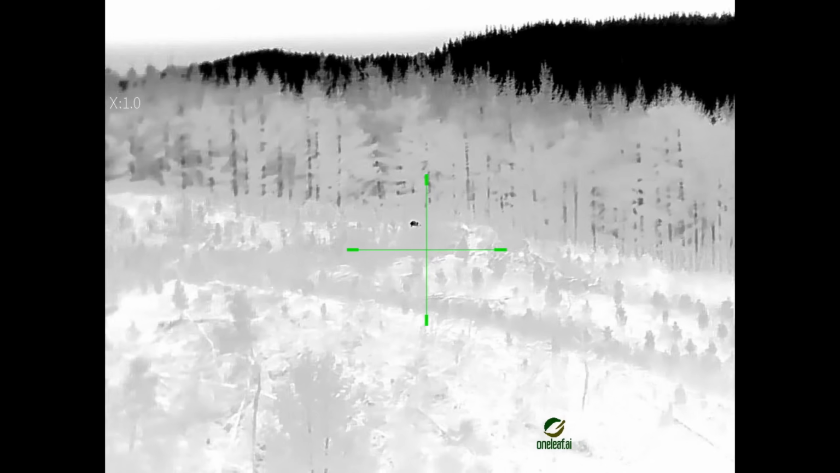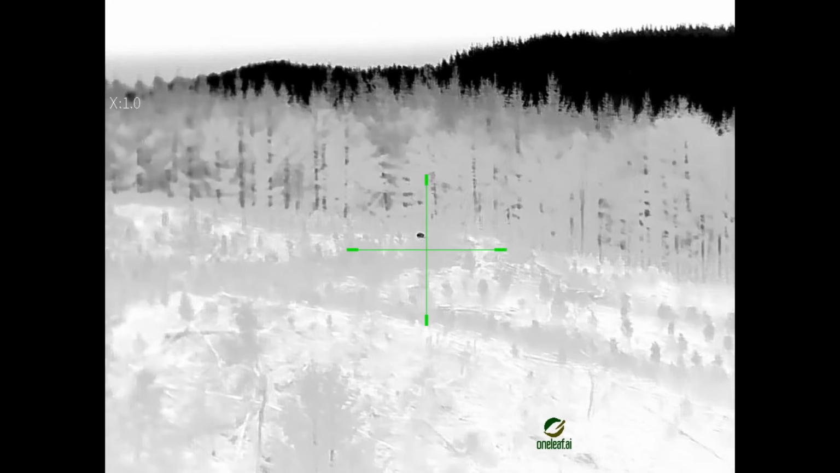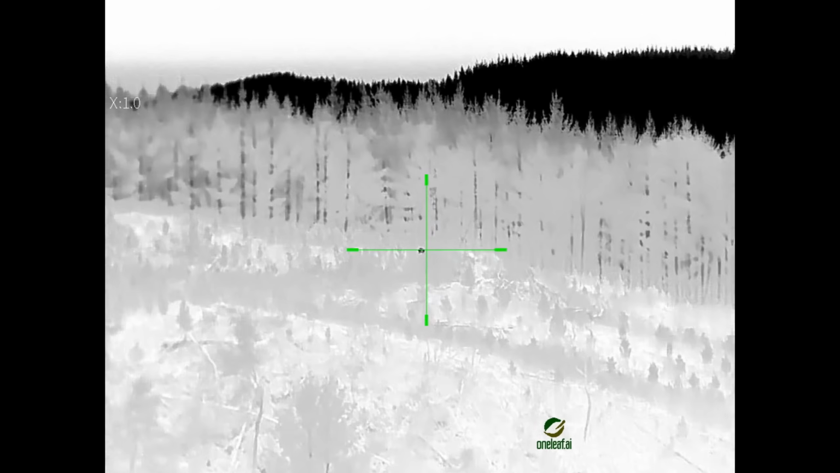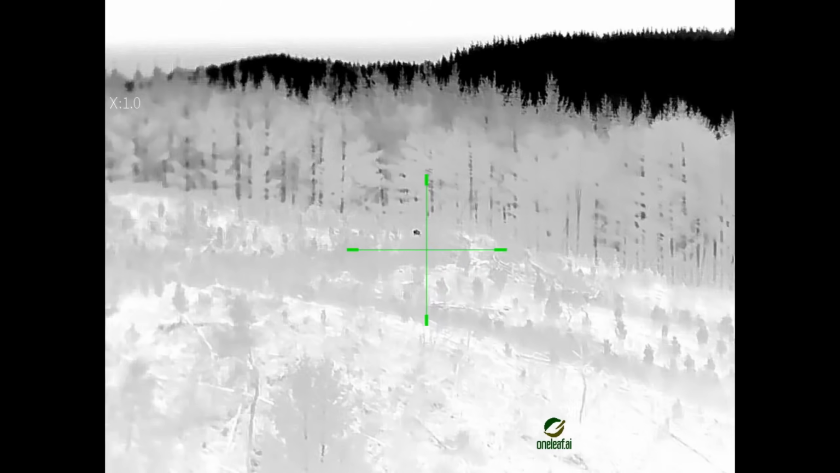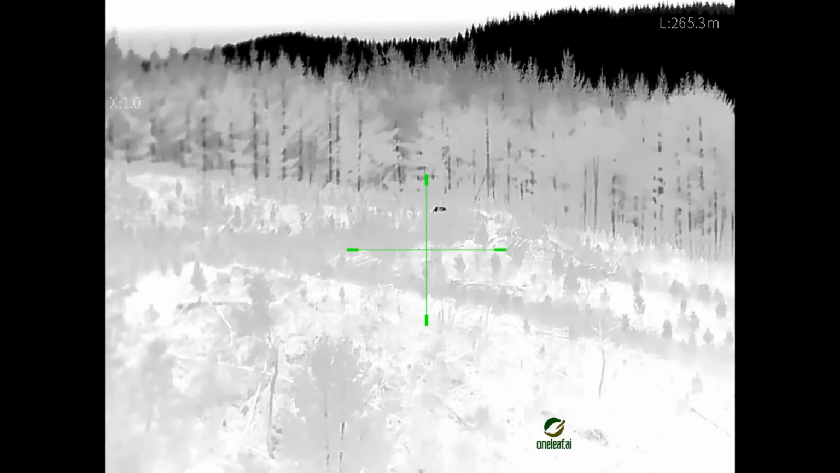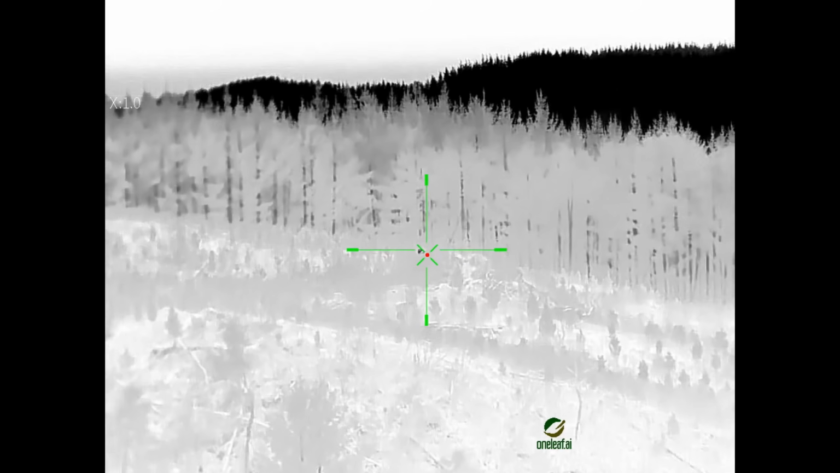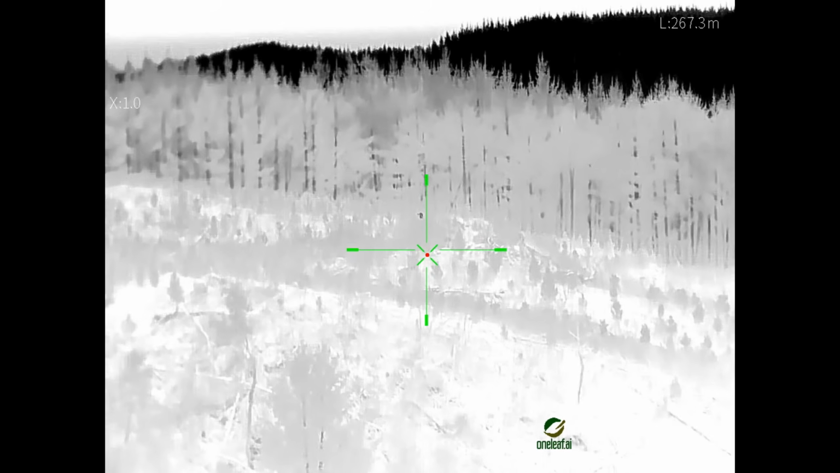This pig was quite a way off. I decided to set up for a long shot on it, but it walked off into the pines towards the back. I ended up sneaking around and getting closer within 50 metres, but whilst trying to film it for the footage, it walked off into some thicker stuff and I never seen it again.